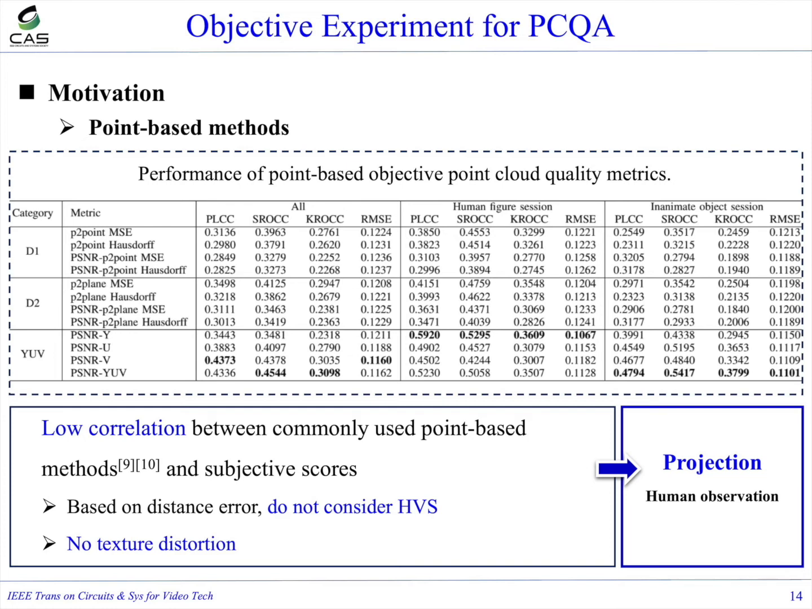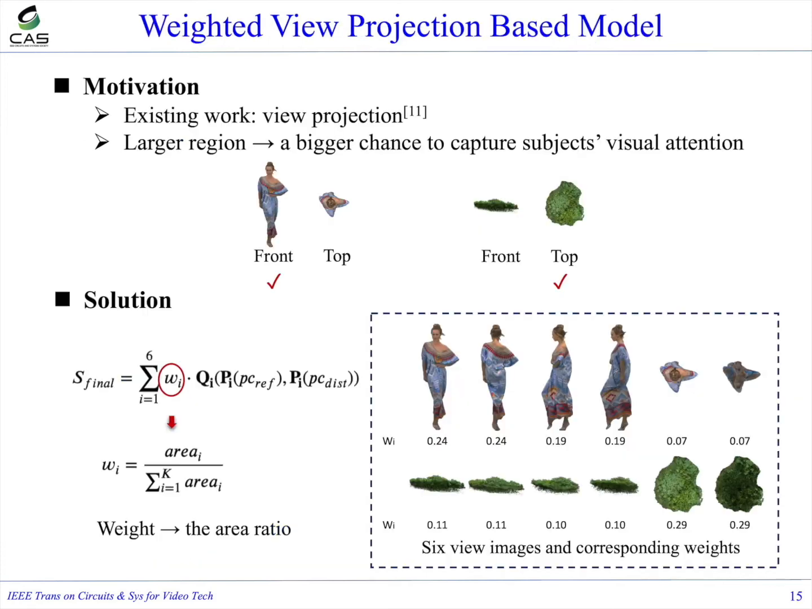Therefore, we desire to predict the visual quality of point clouds by mimicking how people perceive the world, that is, projection. The traditional projection-based method projects a point cloud onto 6 planes of the bounding box, viewing each plane in equal role. However, it can be seen that we tend to pay attention to the front view of the human and the top view of the grass. So in the first model, we define a weight for each plane calculated by the area ratio, as the larger region may have a bigger chance to capture subjects' visual attention.